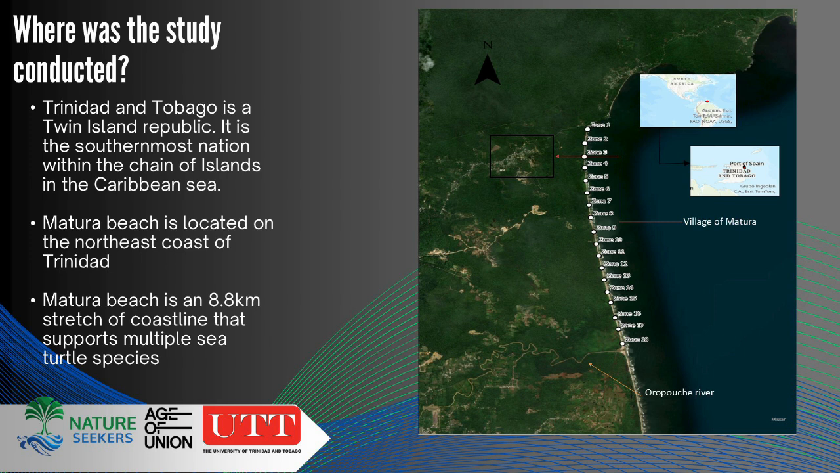Matura Beach, for anyone who's been here, you realize that it's just open Atlantic. So it's a long stretch of beach, 8.8 kilometers in length, and it's open ocean, so there's high wind and wave energy that hits this beach consistently. And I mention these things because these are all factors that we had to consider when trying to figure out what's the best device to procure. Because a device that cannot withstand the wind speed is either not going to survive because the battery life would just die really quickly, or it just won't be able to give you accurate positioning based on the wind.